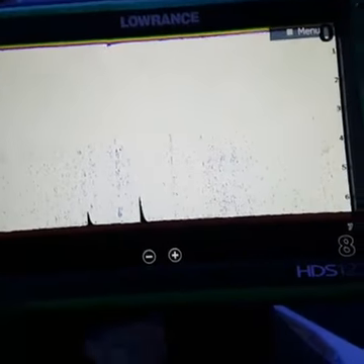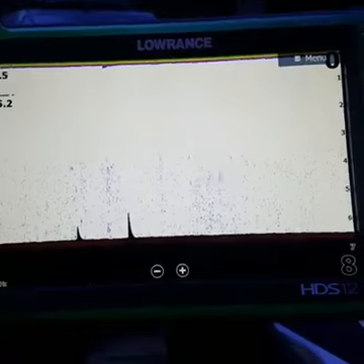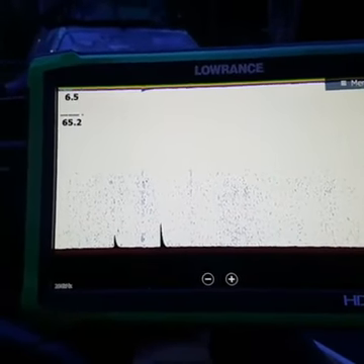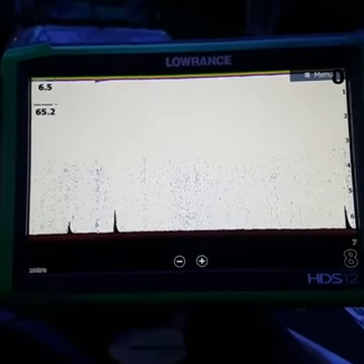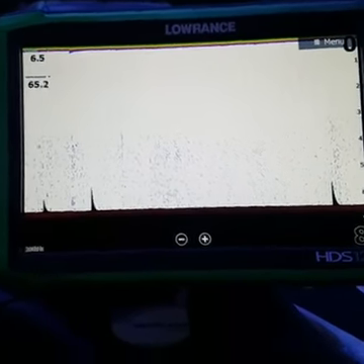Those are just the different tweaks that you can play with left and right. But as far as the basic setup on sonar, that's usually what I run. And I tweak a little bit between the sensitivity, a little here, a little there, but not much.